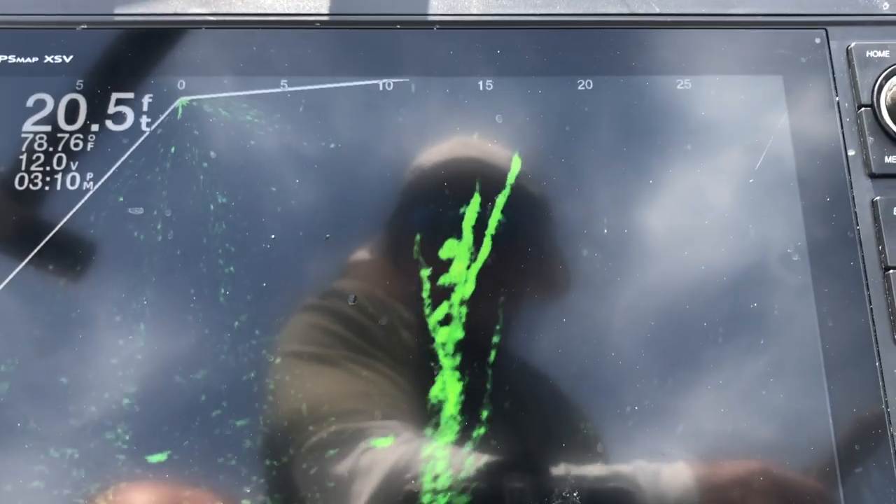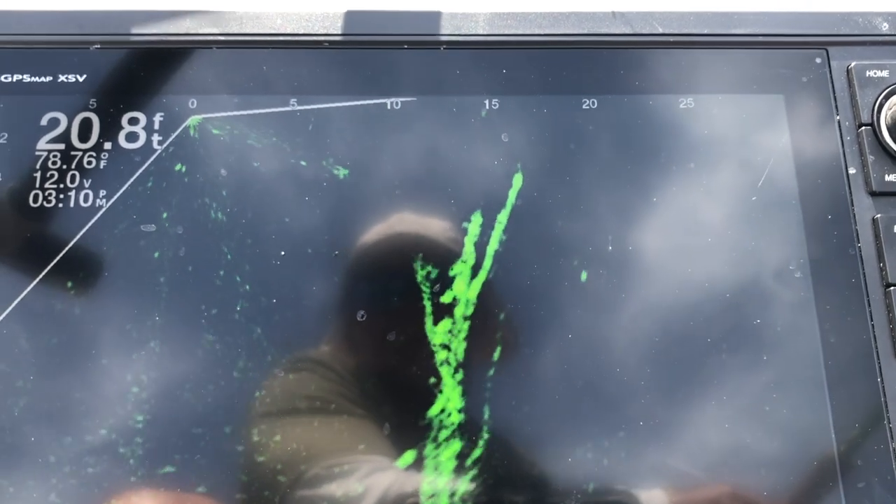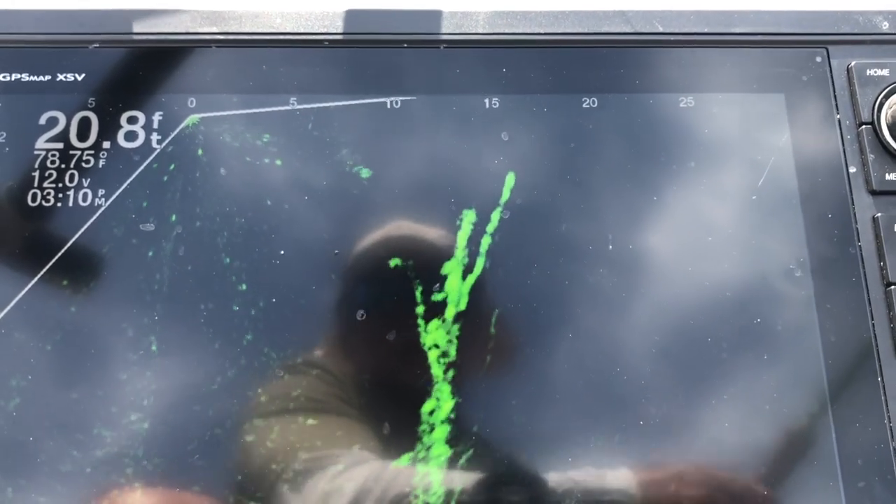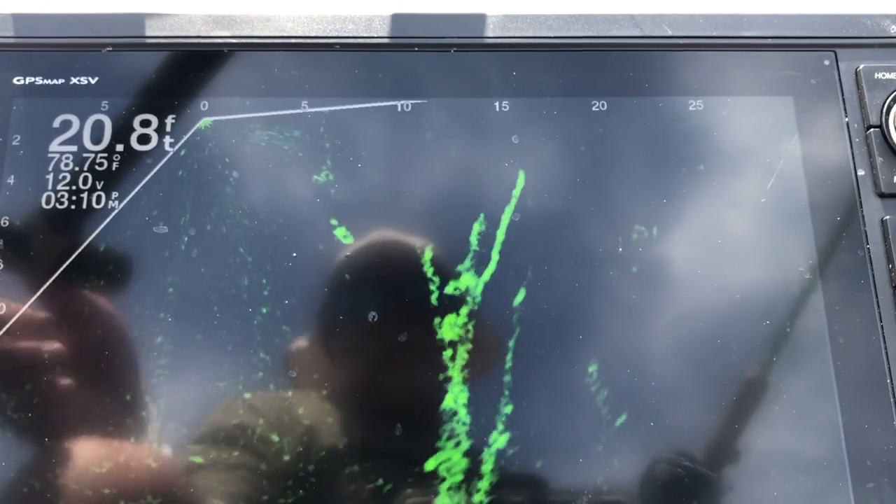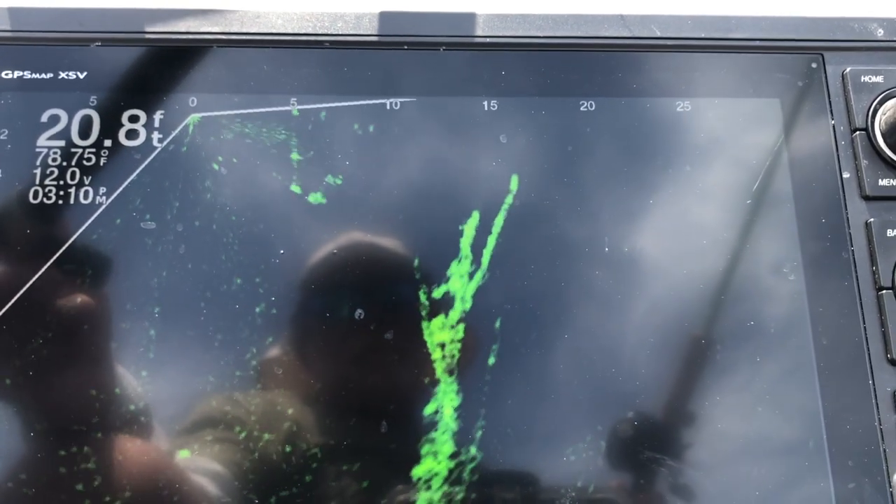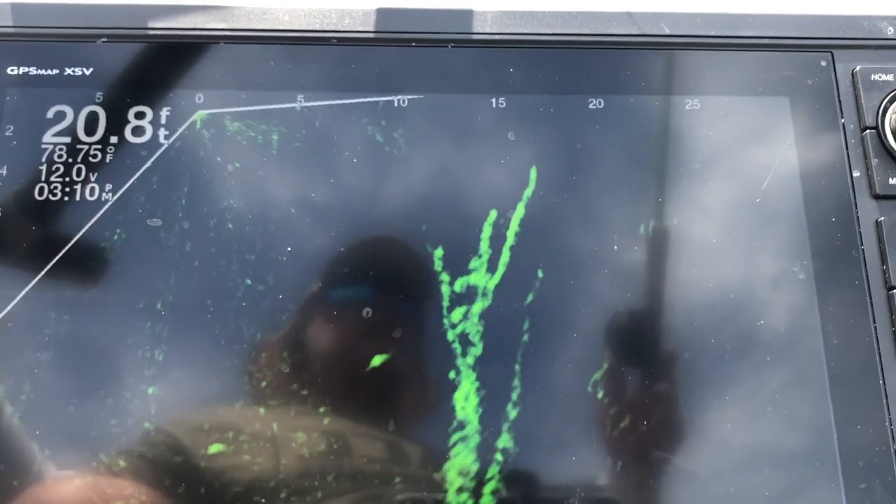Only thing be better would be if Miss Pam was here catching these fish. Got one chasing it. Sometimes they'll hit that bait right at the surface.